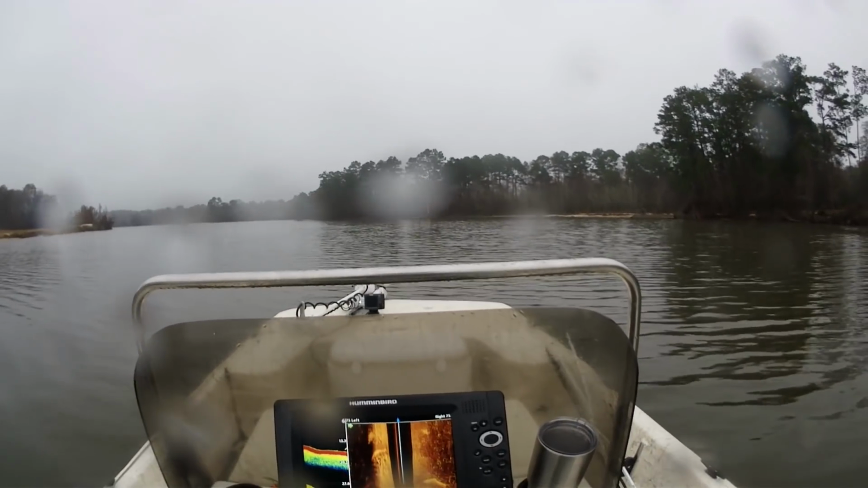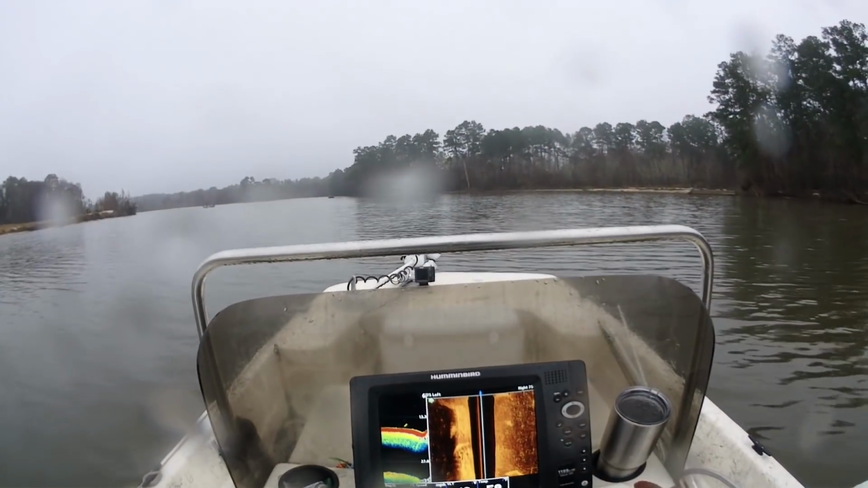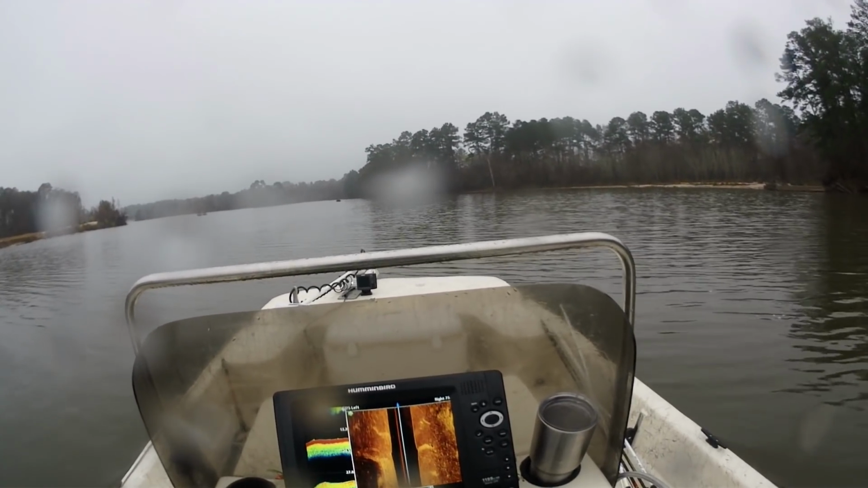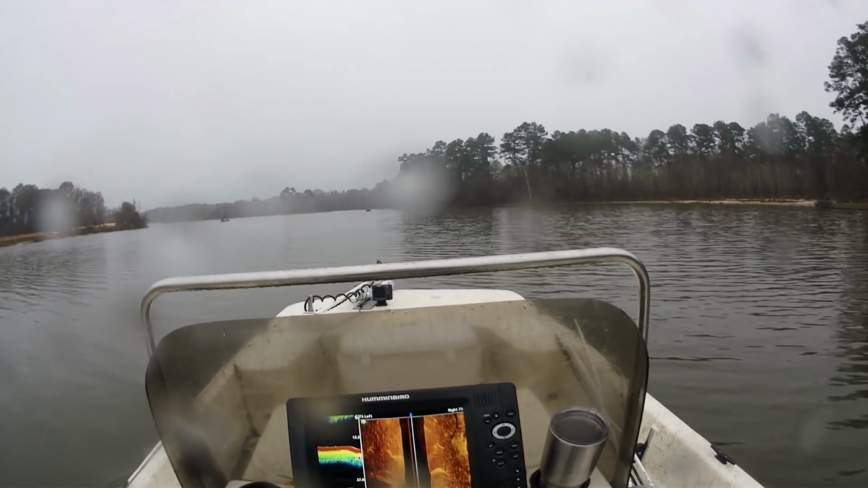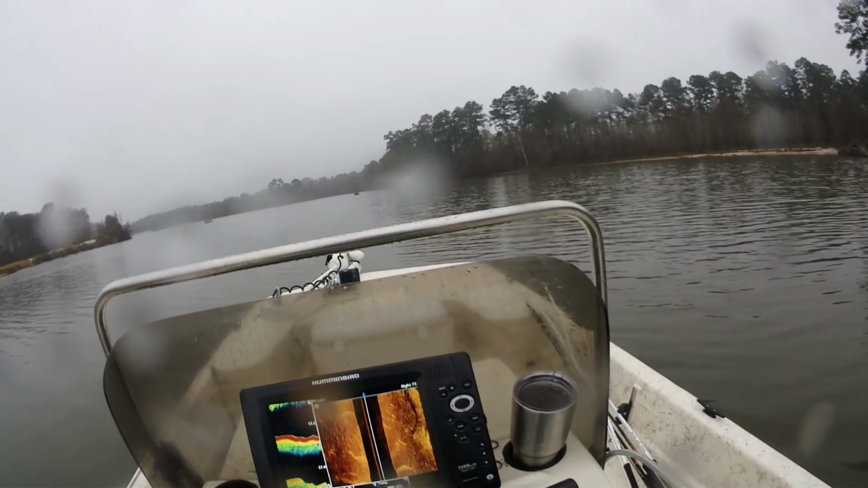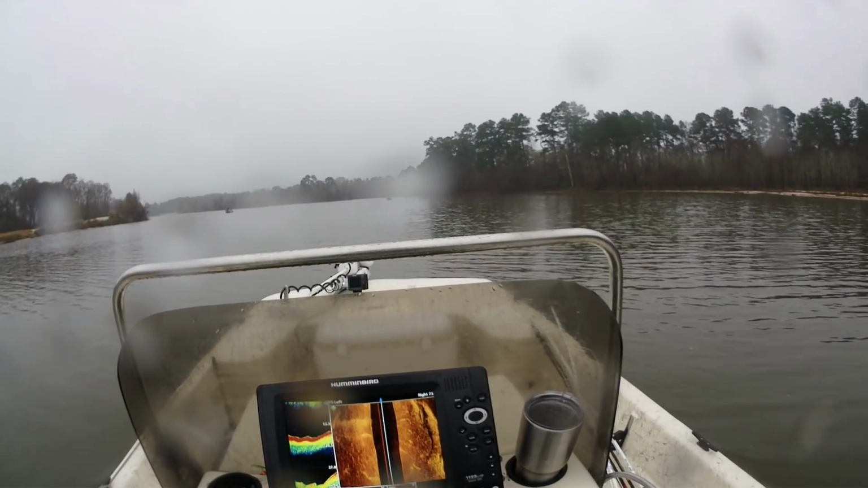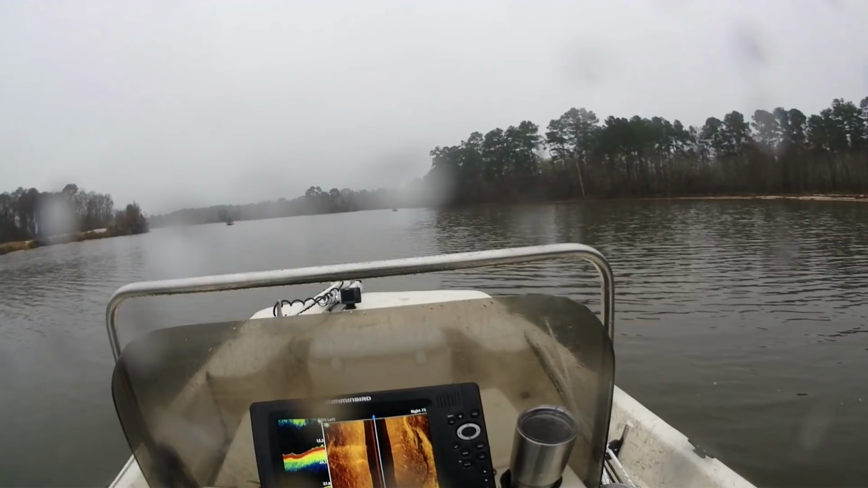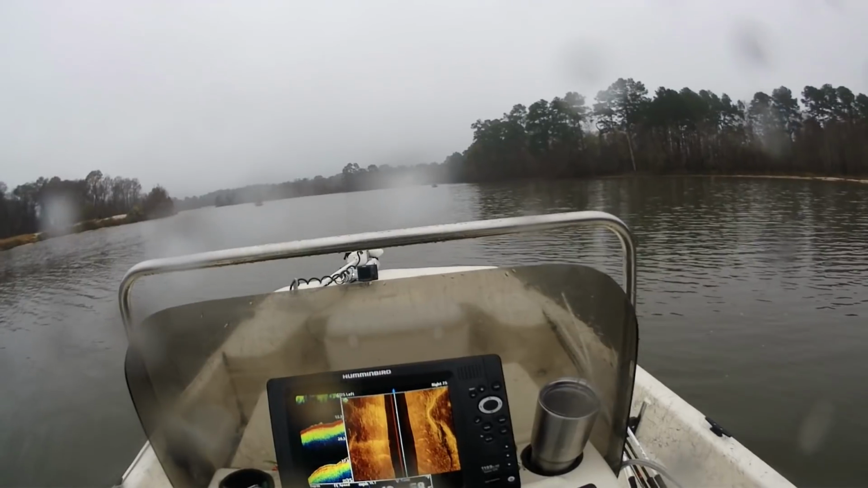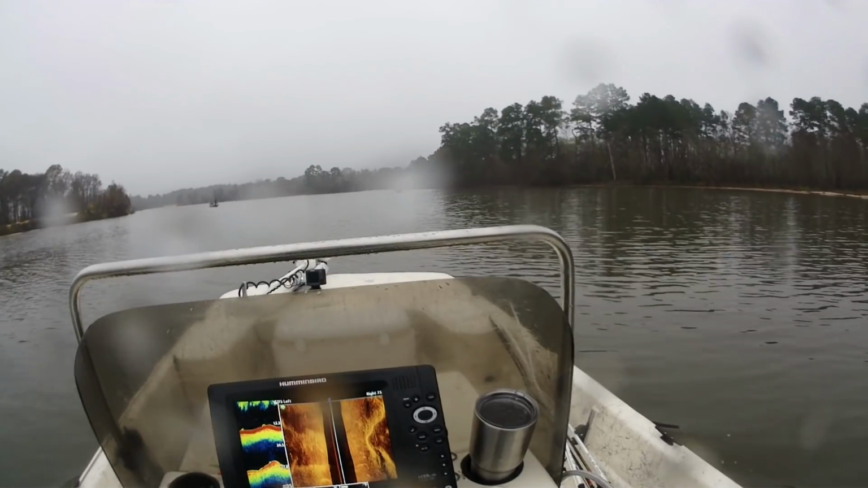I took a break from recording, and I've made 3 trips out here. I've always said the deepest I've caught crappie on these lakes down here is 15 feet. Well, now I've had to boost that up, because I'm catching them at 25, 26, 27, 28 feet deep, mostly at 25. But like I've been saying, guys, regardless of what you hear, regardless of what you think, trust in these units. These units will show you where the fish are and how deep they are.